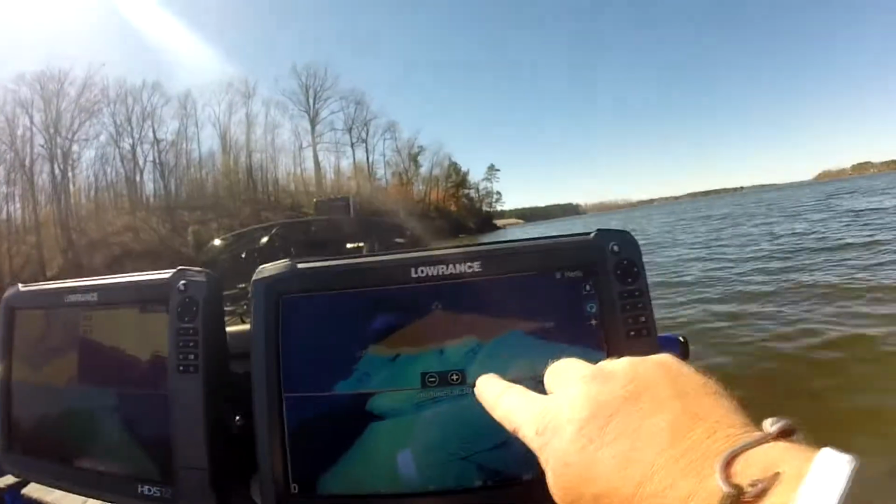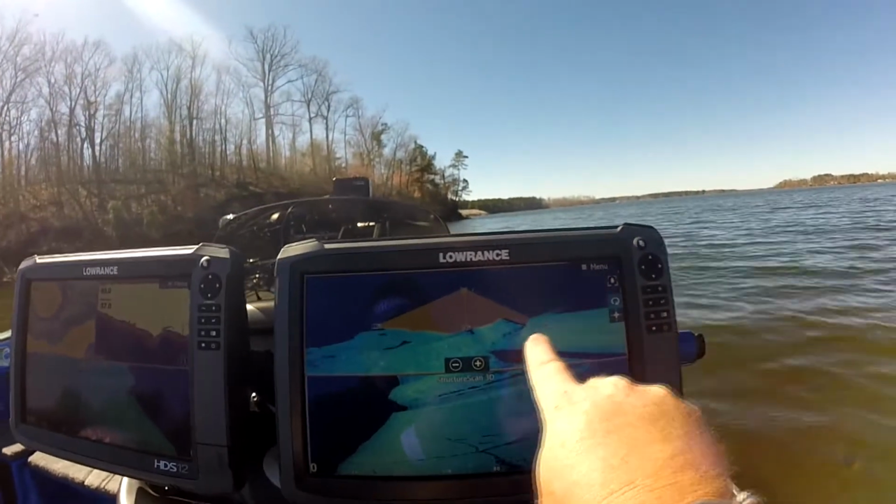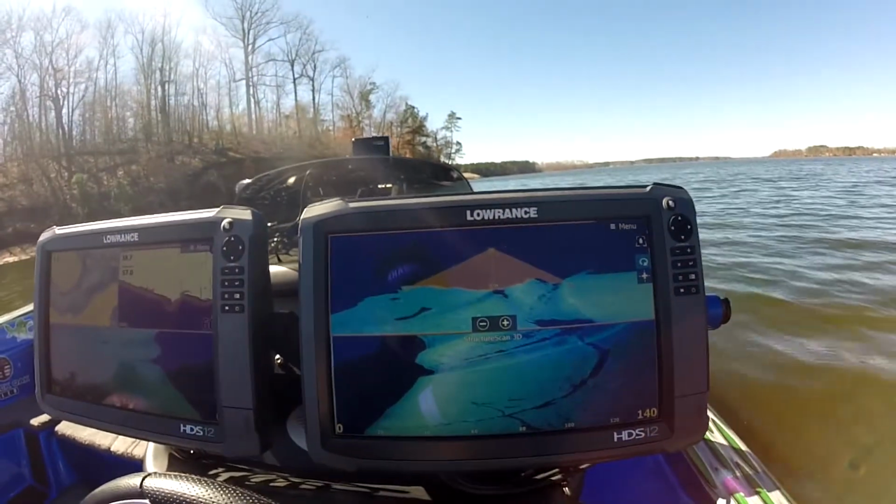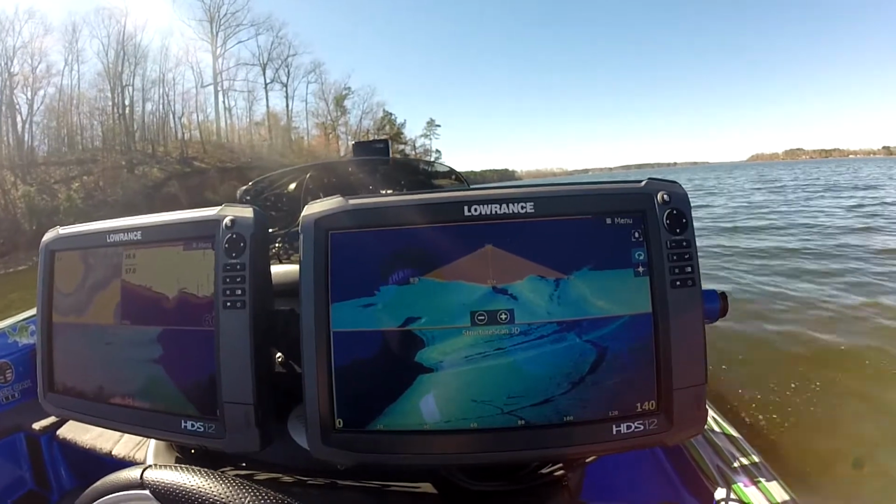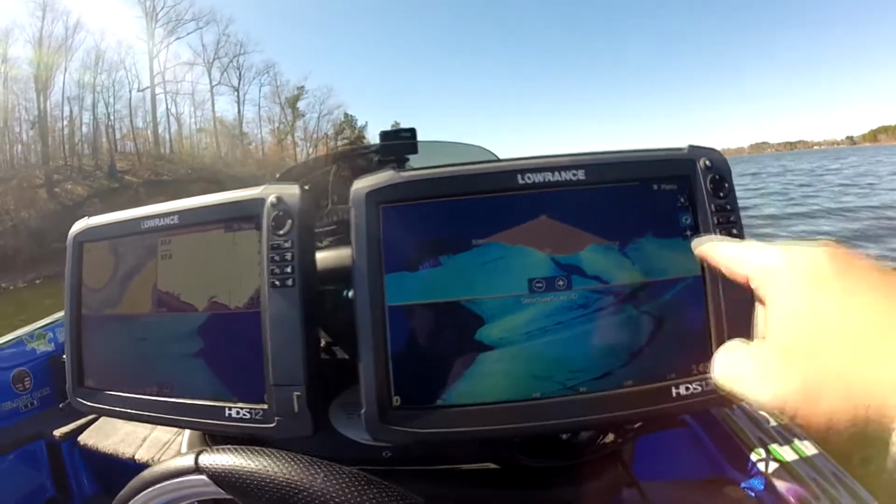So now you see that channel right there. See how it swings in? There's your dip. That's the creek channel that's running right beside us here.